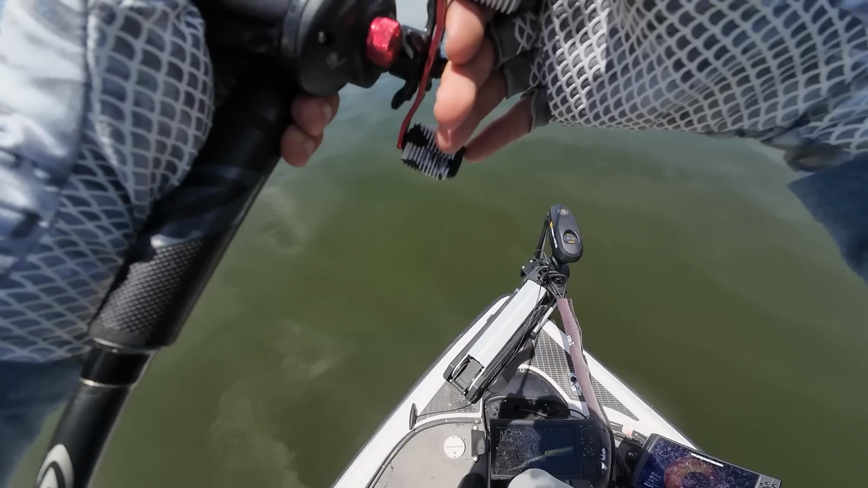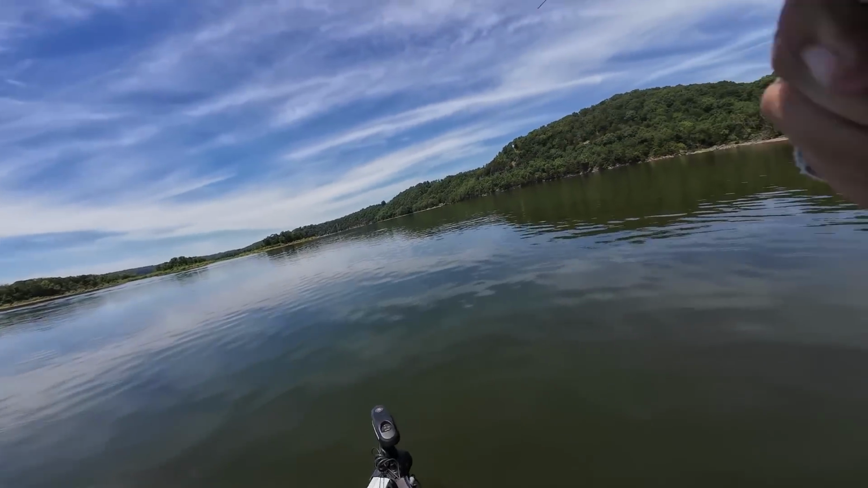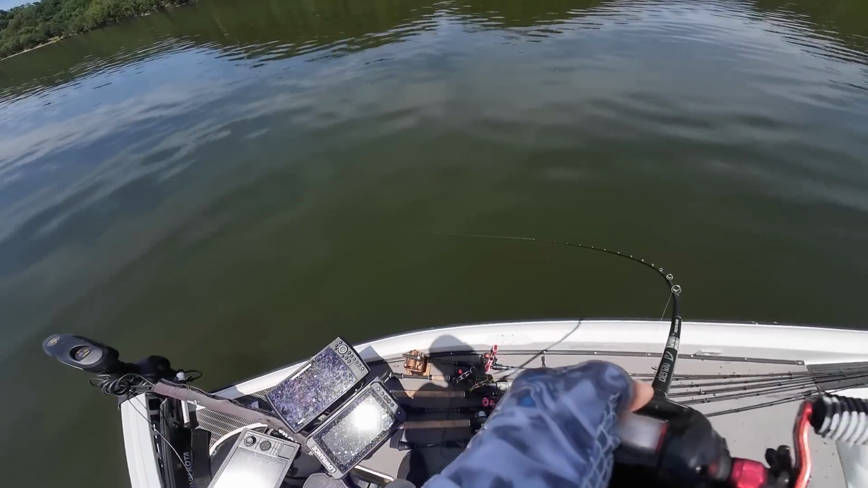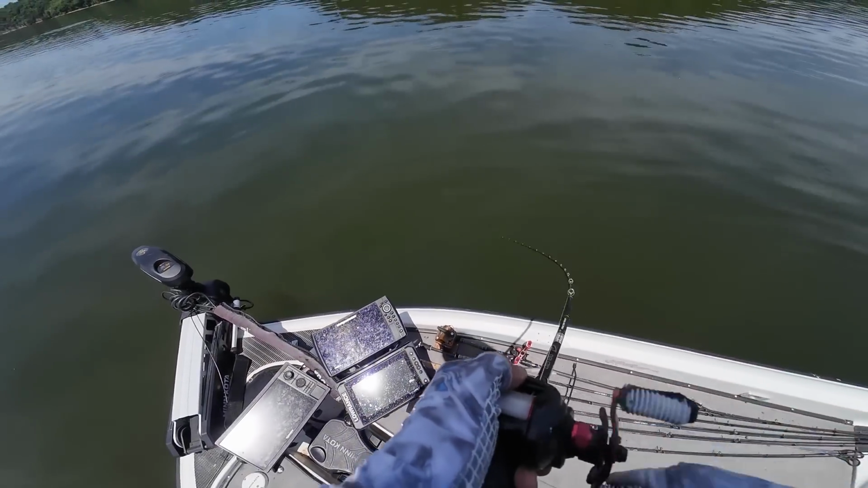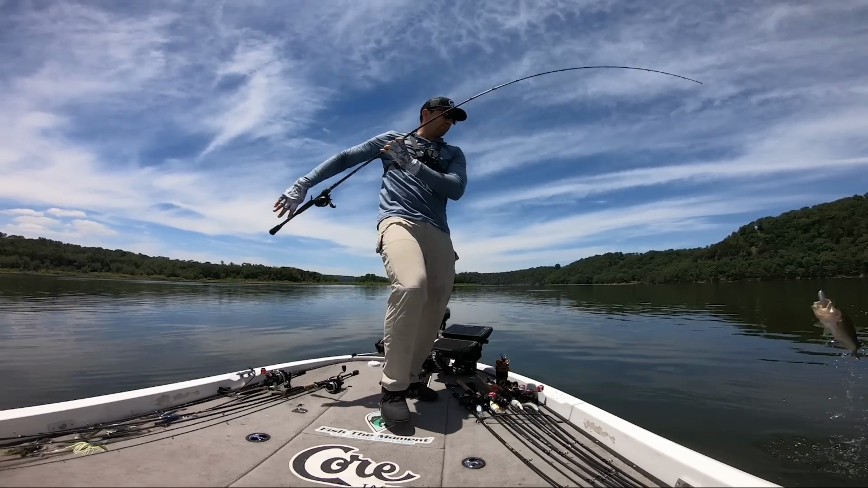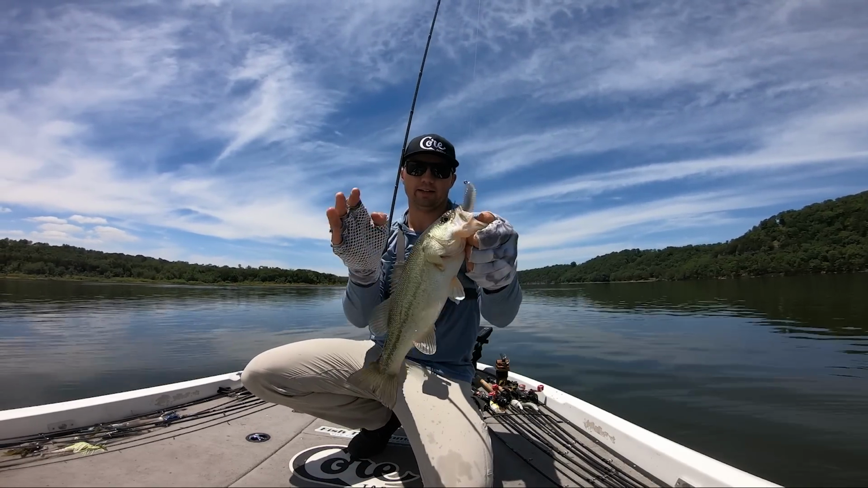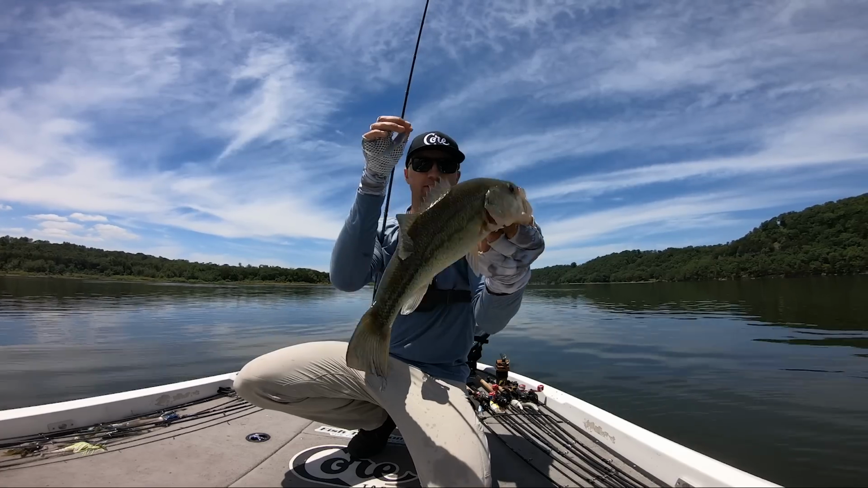Oh, come on. Got him. There we go. Nice fish. Stay on there. The thing sink down there. Bam, another one right there. On the tush and the spunk shad. All over it right there. Nice little largemouth.